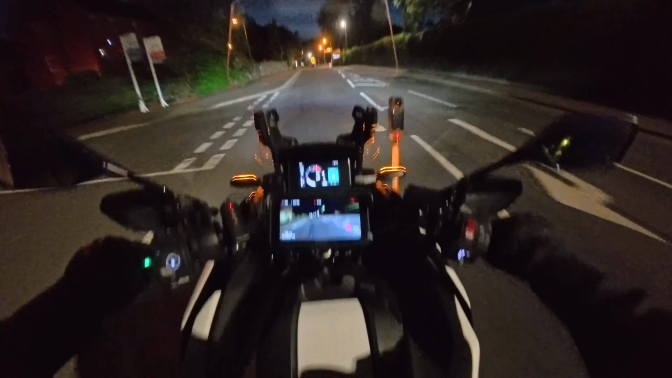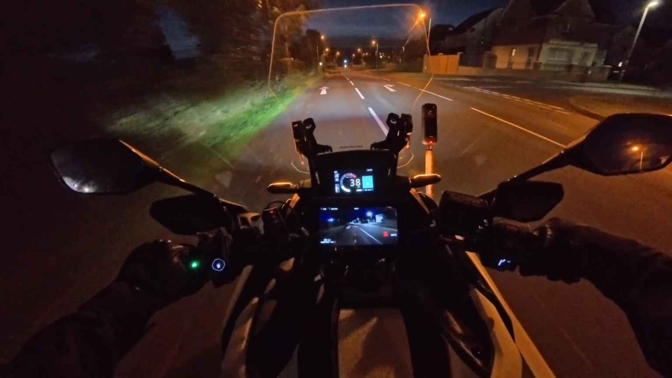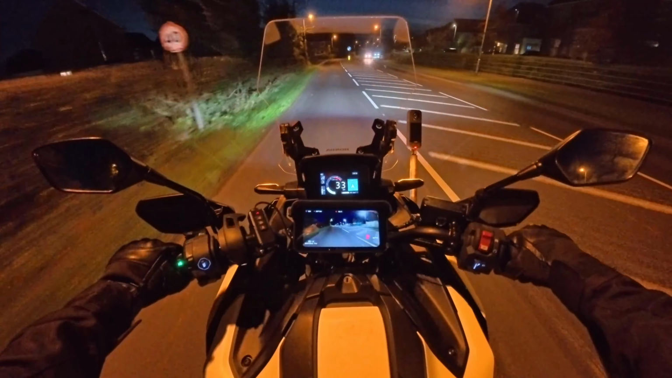When you switch this to sport mode, the exhaust note definitely changes, gets much more throatier. There's a nicer tone to it. Occasionally there's also a bit of a gurgle and a fart in it when you ease off on the throttle.